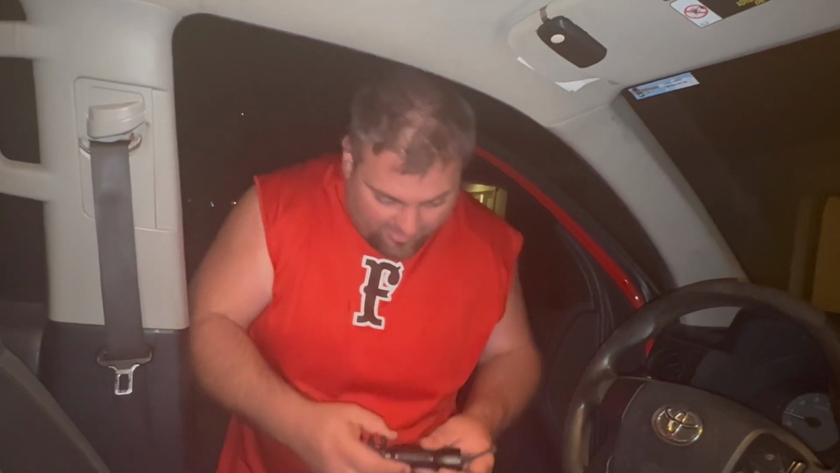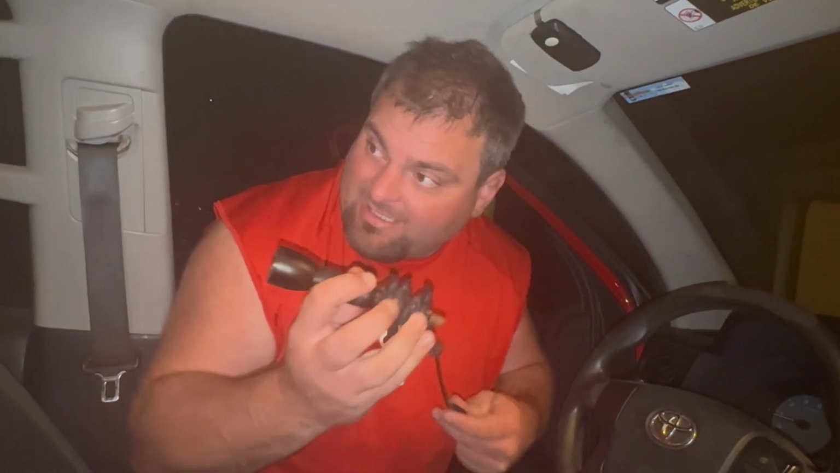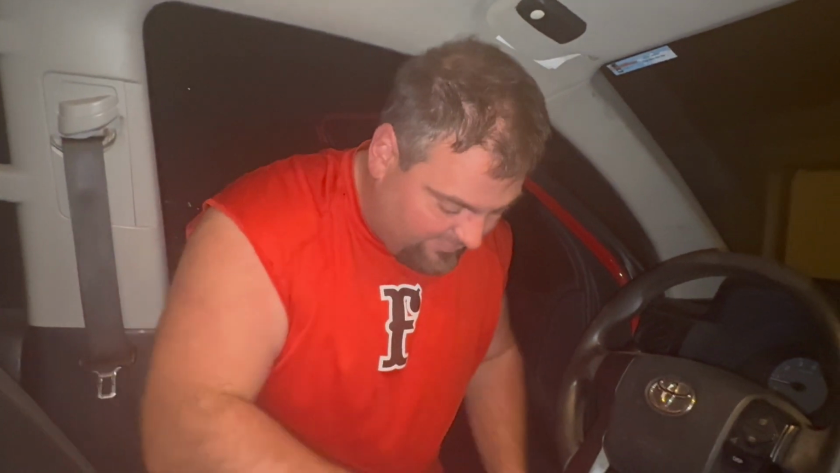We came home, got some dinner, and we got not hogs, we got coons at the corn. My thermal from ATN, one of our new partners, is coming in tomorrow. So I don't have my night vision right now. So I got this green light here. That's usually the stabilizer on my bow that you guys have seen in a few videos.